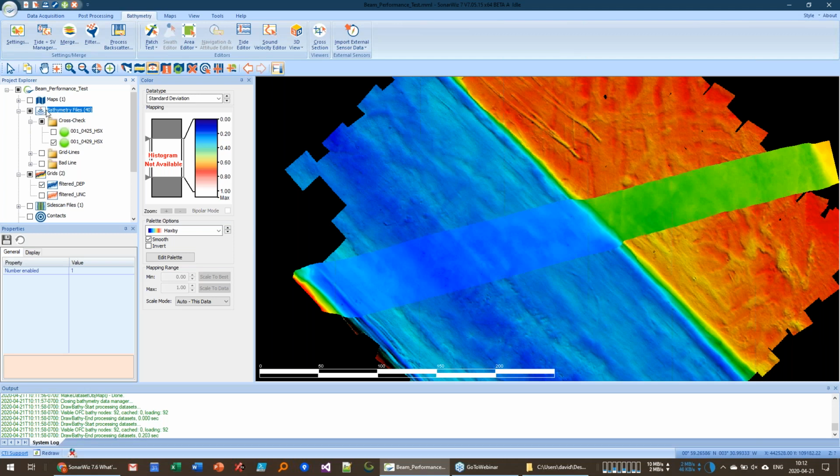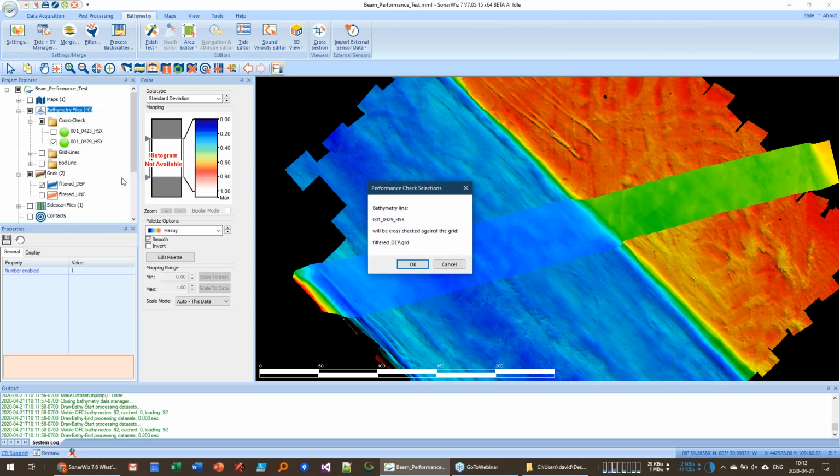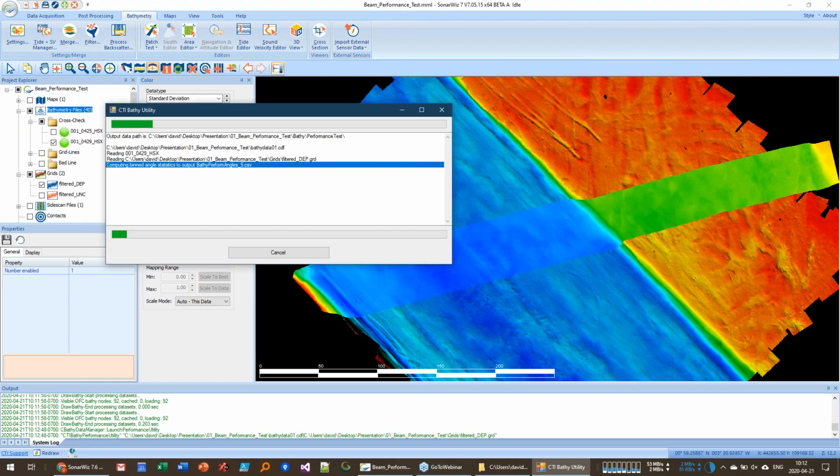What we do is we go up here to bathymetry and we select our crossing line, so that is now checked. And we select our reference line, which is now checked. Then we'll go to bathymetry, down here to performance utility. This is a new command in SonarWiz. The utility says we're going to use this as our cross check, and this is our grid. If we're happy with that, we click OK.